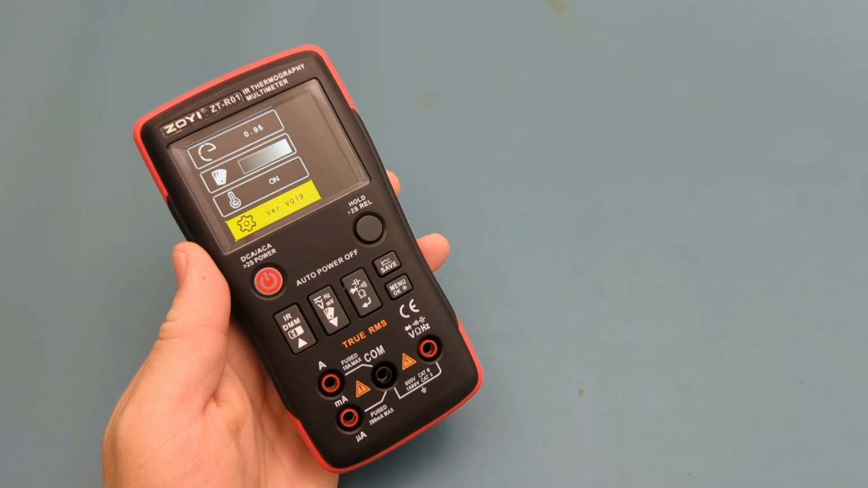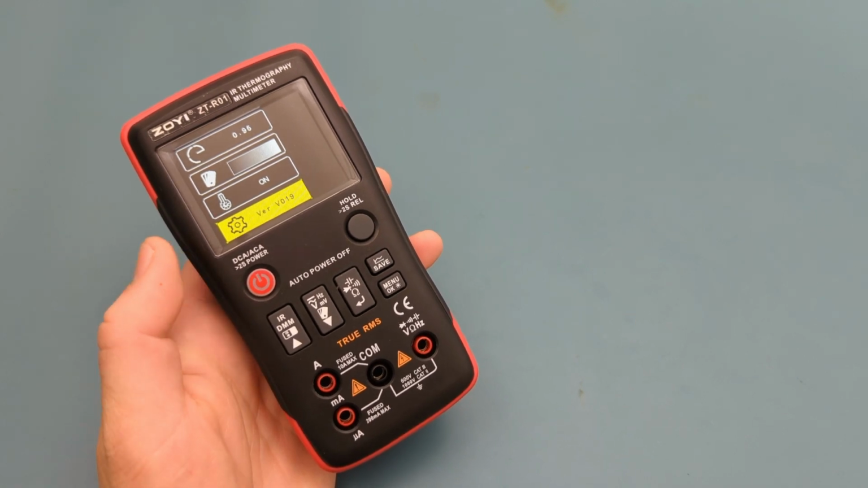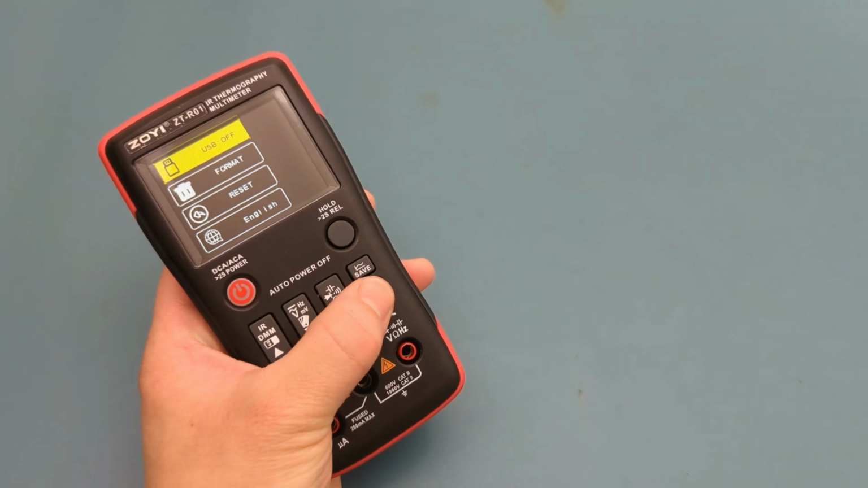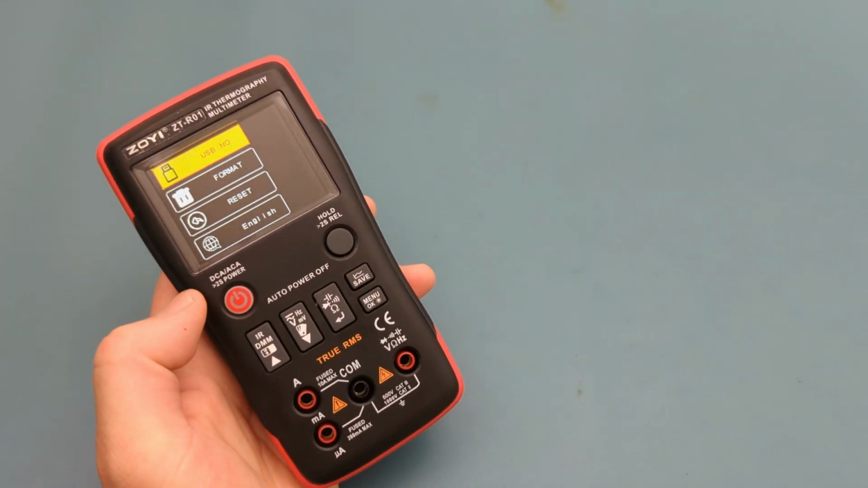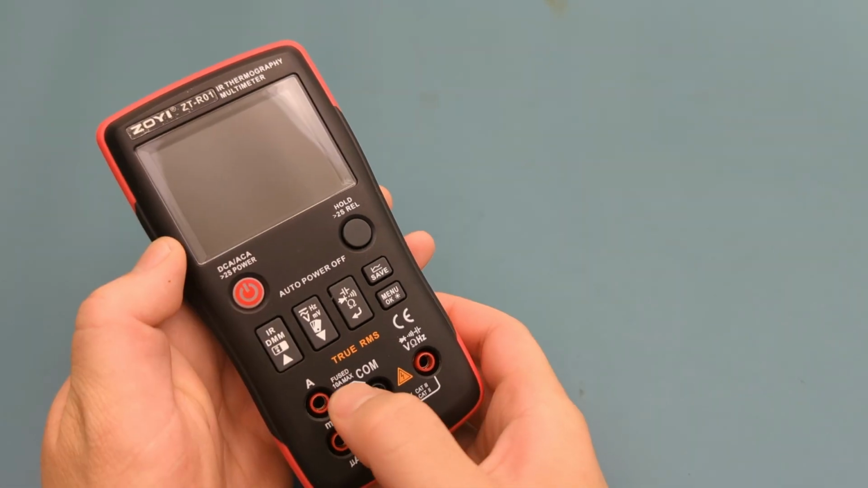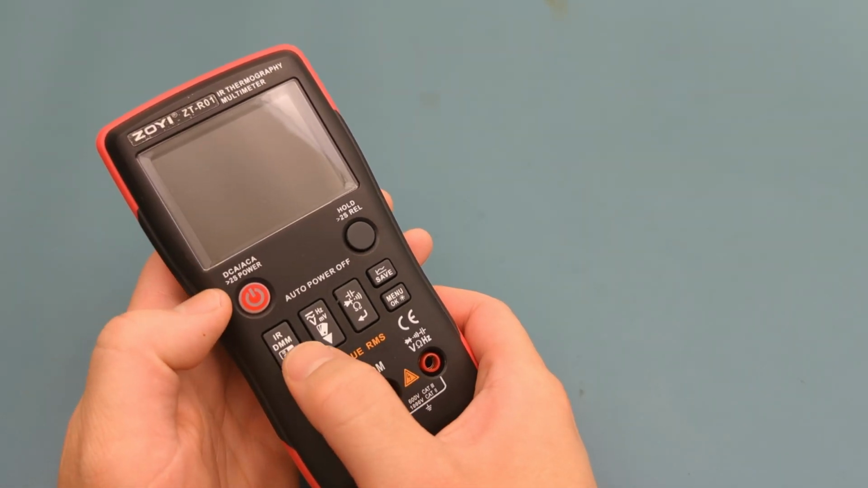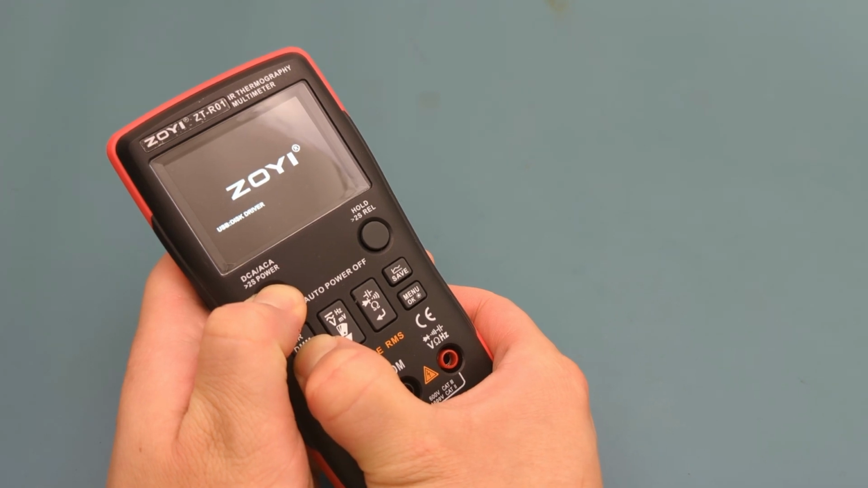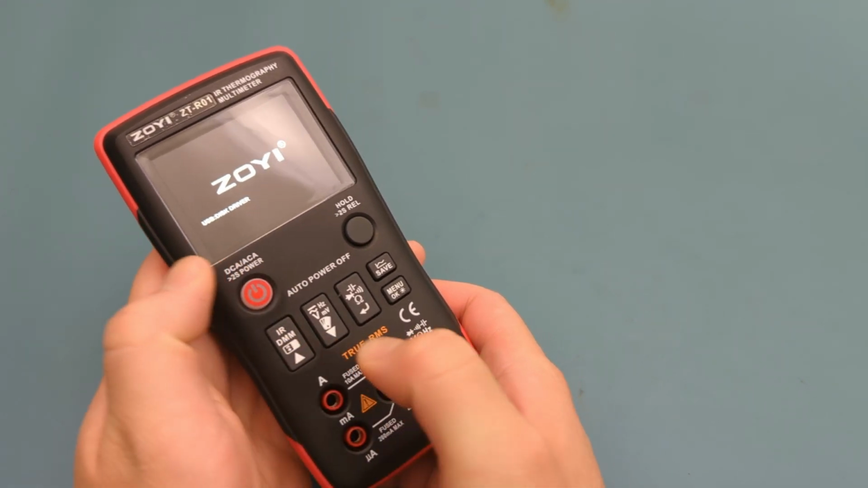On the meter, press the down arrow until you see the USB option. Press the OK button to select it to NO. Press and hold the power button to turn off the meter. Press and hold the power and up buttons at the same time. The ZOYI logo and the USB disk driver message should appear.